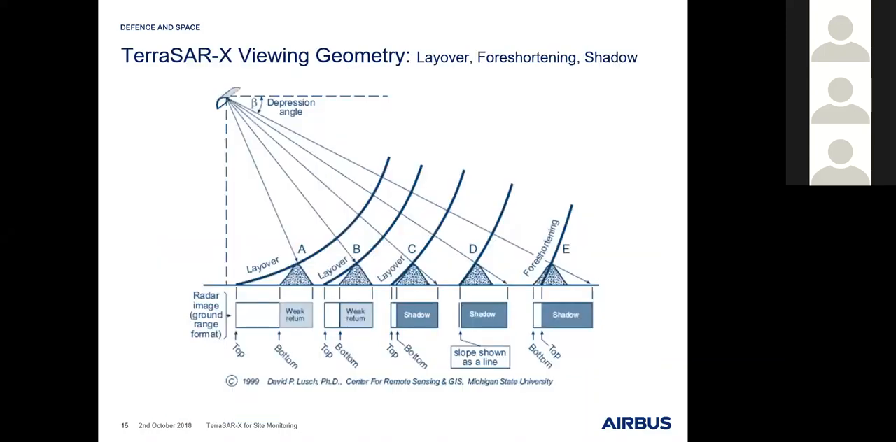Here is just a short summary to show you the different effects that we have, starting from the layover, as I just mentioned, going to the shadow part.